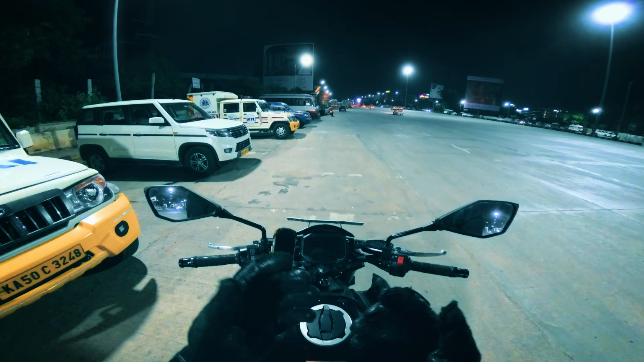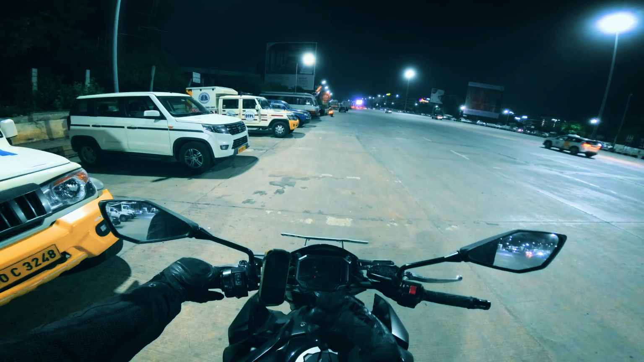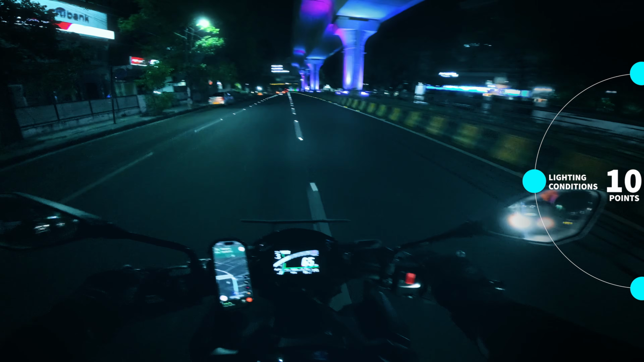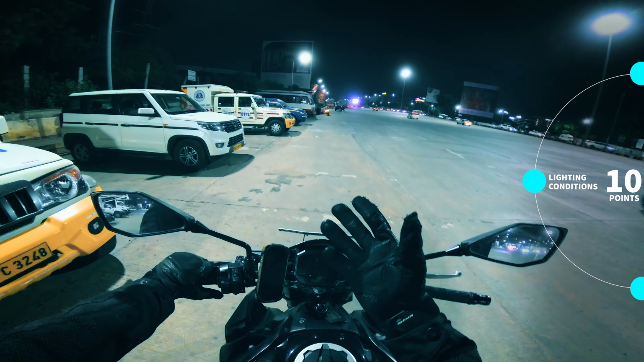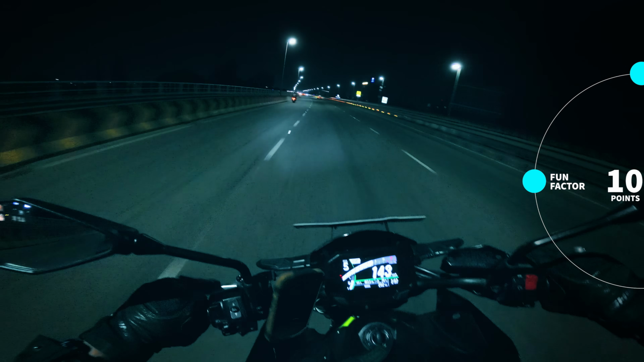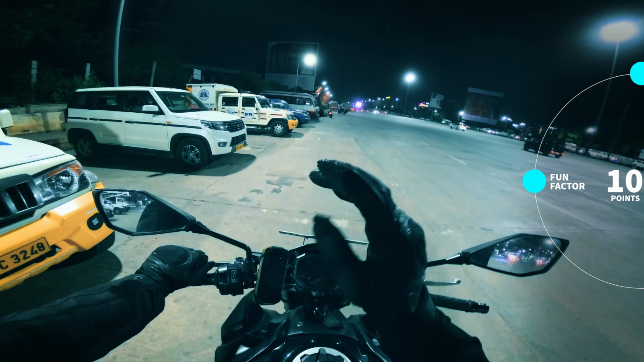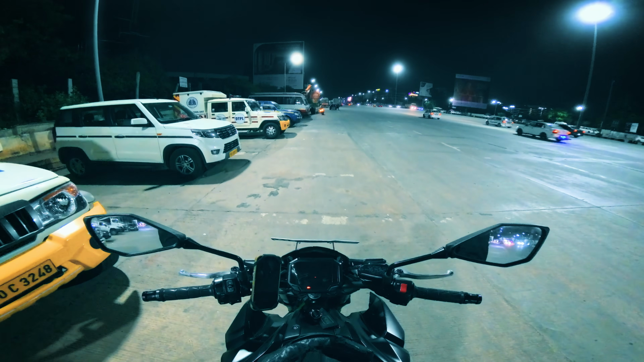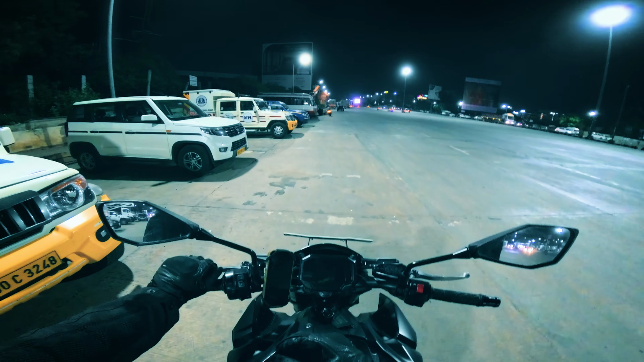sun sets. So today I'm going to bring a little bit of quantitative analysis to it. First, we are going to measure each of these roadways in terms of 3 different qualities. First, the road quality. The second is the lighting condition. Obviously, it's extremely important because at night when you're traveling, you need to know where you're going. And finally, we'll also look into the fun factor, which is inclusive of are there any good corners? Are there multiple traffic signals in between these roads, which literally ruins your experience at night? Every single factor will be rated out of 10 points. So based on these total figures, we'll be ranking the best roads to travel during night in Bangalore.